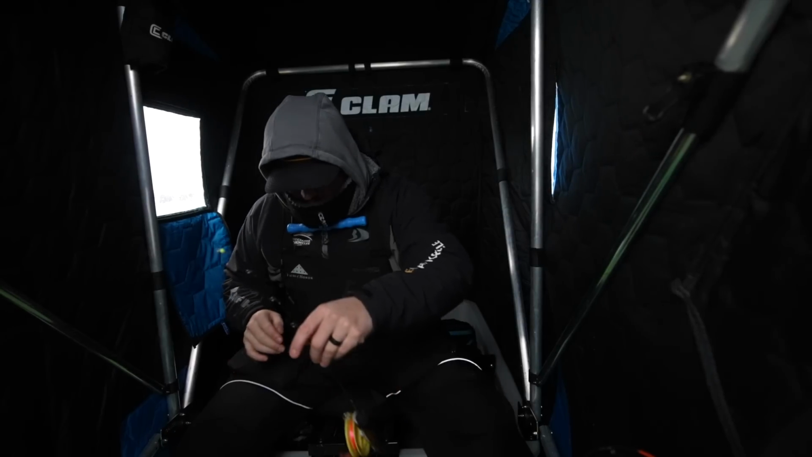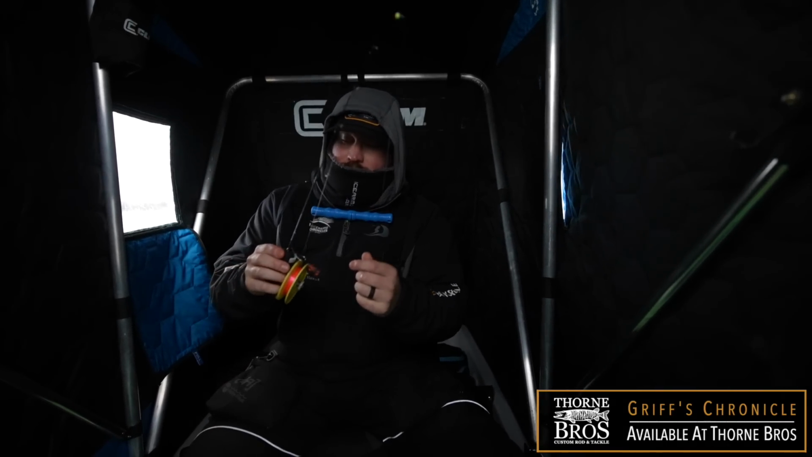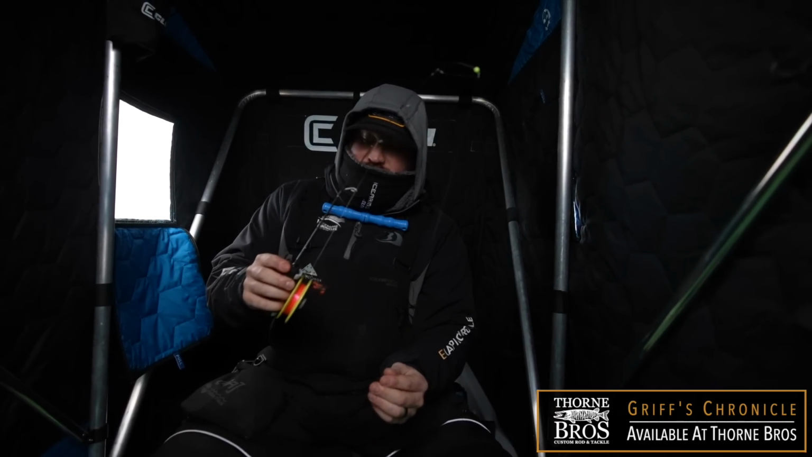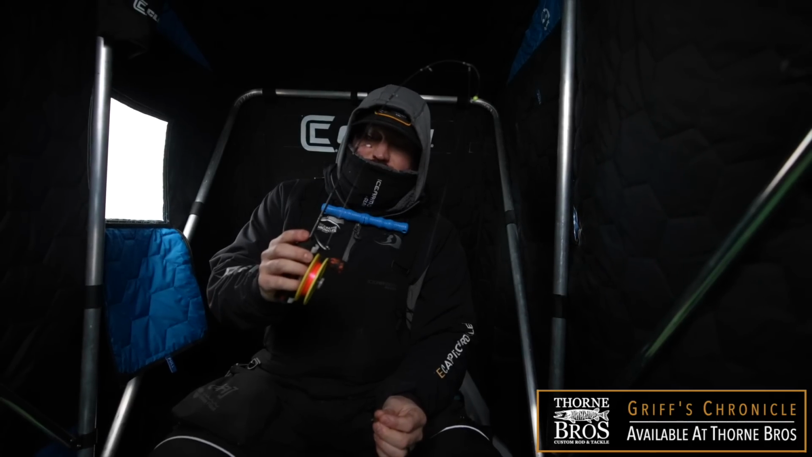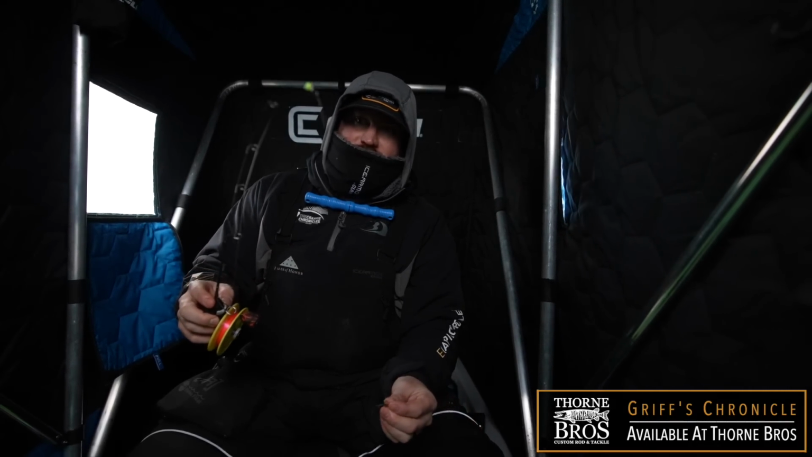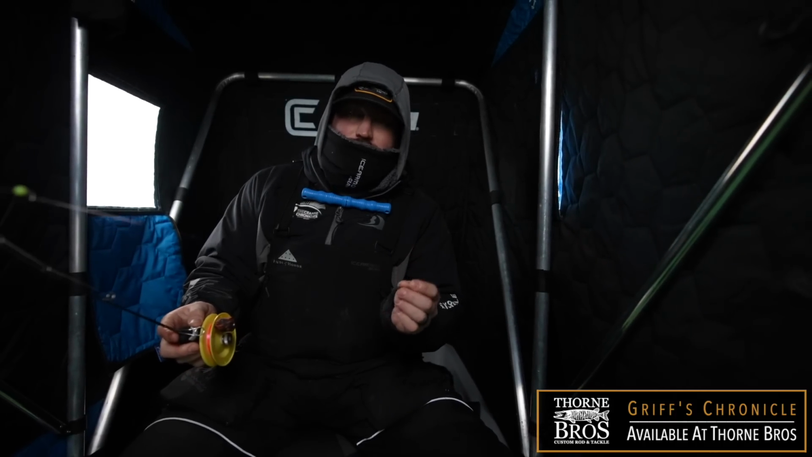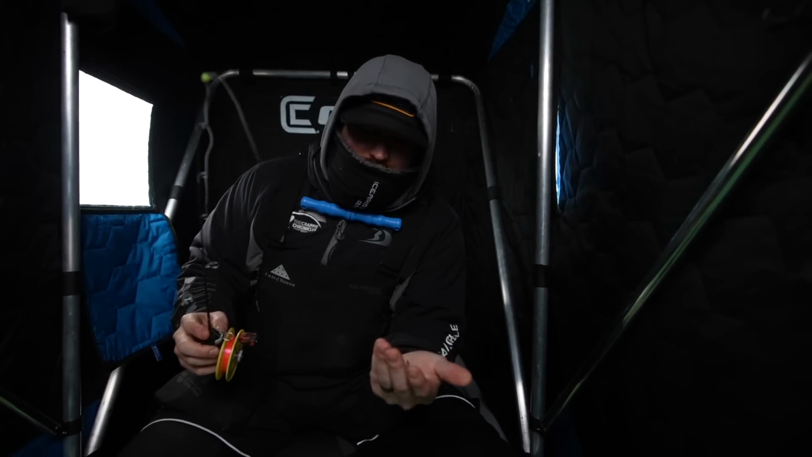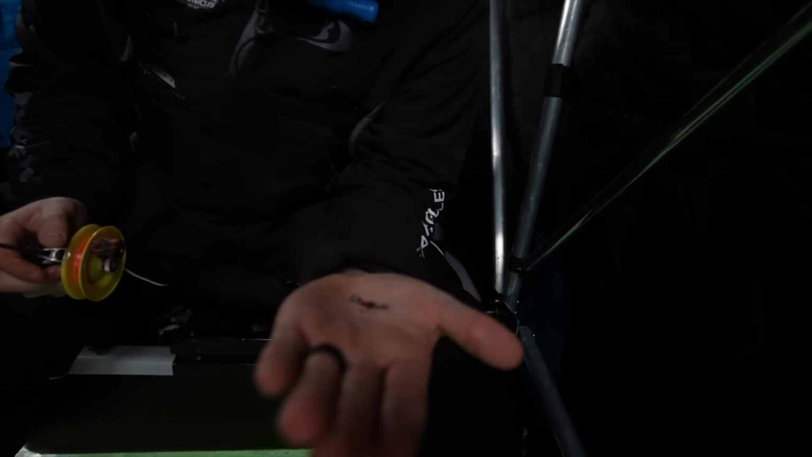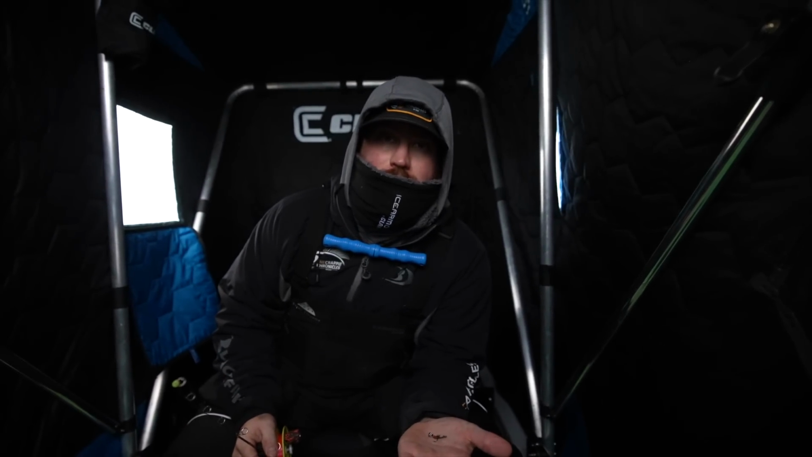I'll reel up and show you what I'm using. This is my finesse rod. This is GRIFF's Chronicle. This rod is perfect for light bite detection, but it's also great because there's zero line twist with the schoolies, and it's super lightweight. I got 2-pound test fluorocarbon on here, that Clam Frost line made by Sunline. It's a really good line. And I've got a drop kick, the 4mm size, and just a standard Jamie on there in motor oil.